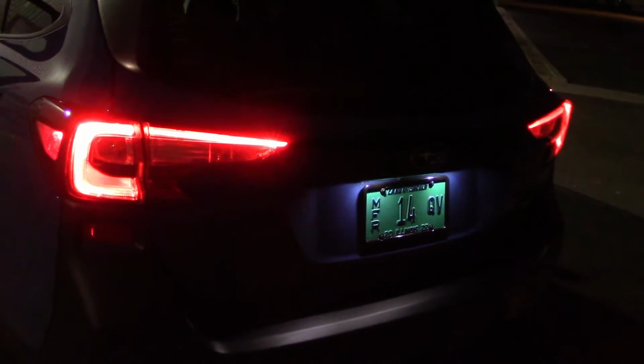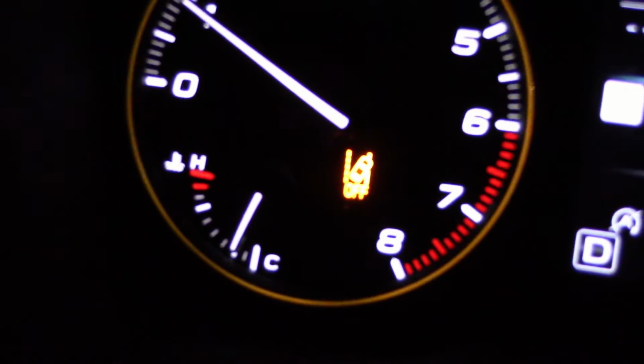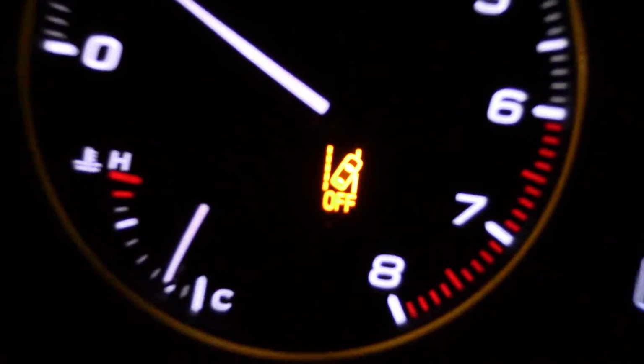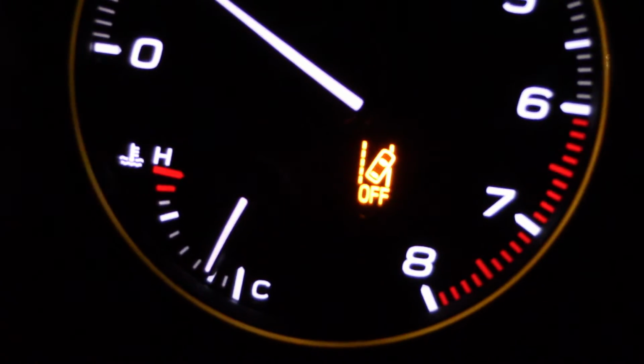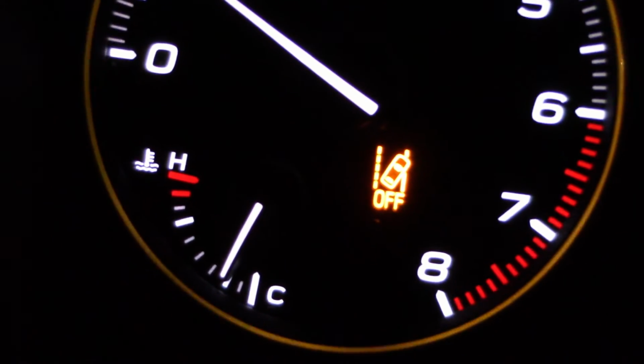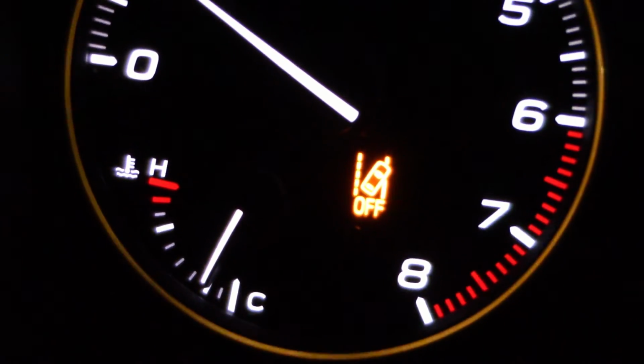And here's what the rear view lights look like. Certainly wide enough. And when you turn the safety nannies off, you get these nasty, super bright orange warning lights that are very annoying to look at. Usually the same color as a check engine light. So I'm constantly looking over here to say, hey, what's wrong with the car, even though there's nothing.